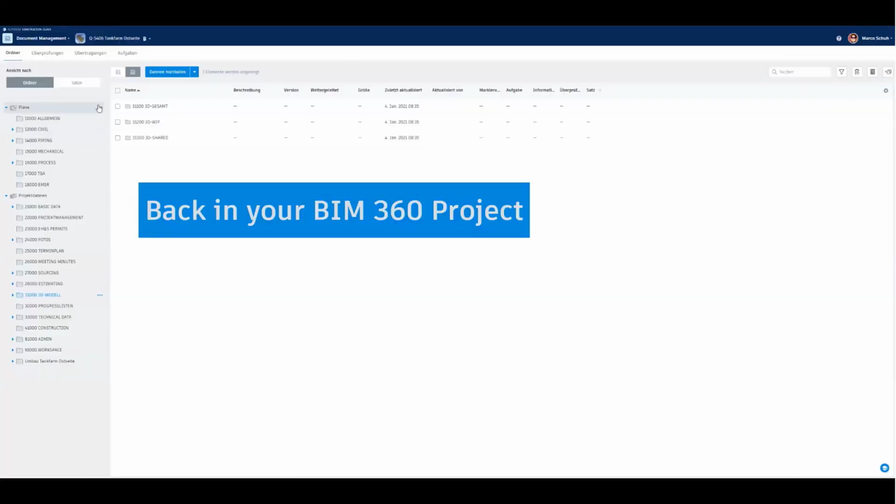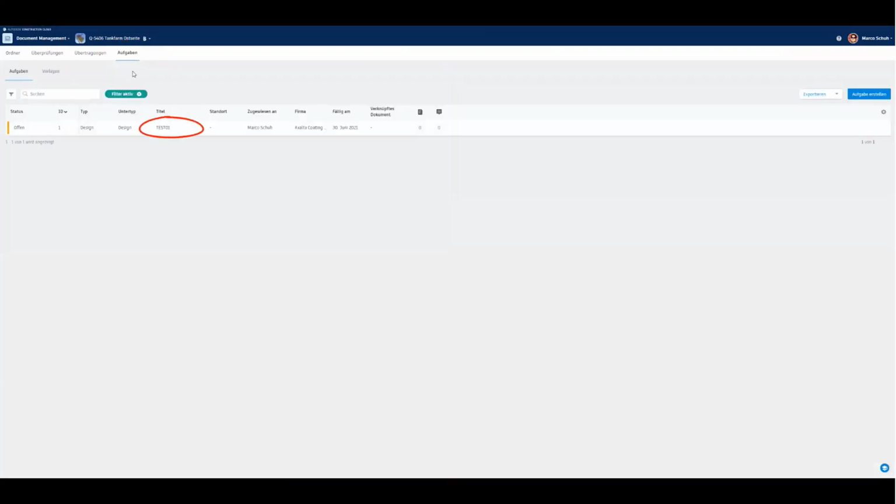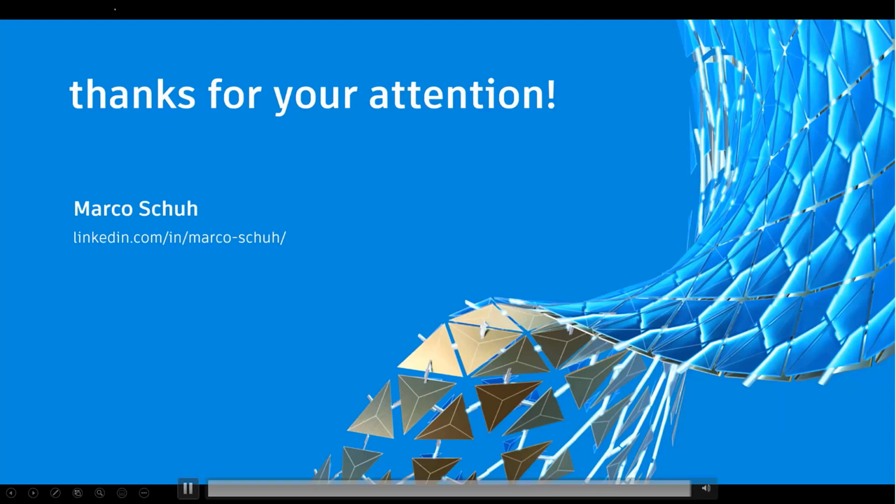And back in my BIM 360 project, going to the issue tab, I see my issue. Et voila, that's it. Quite easy, very seamless, and nice to have these features. Thanks for your attention.